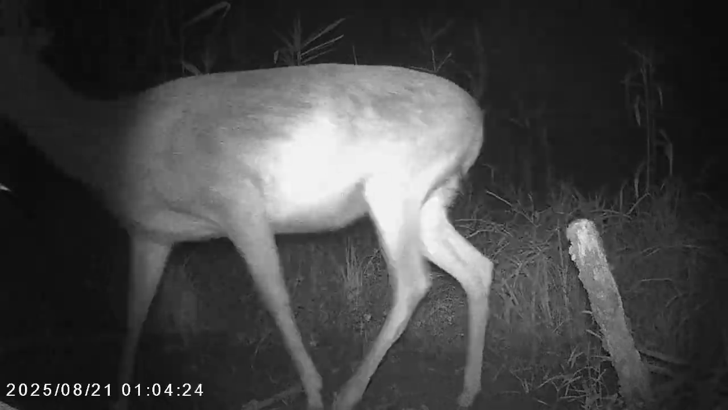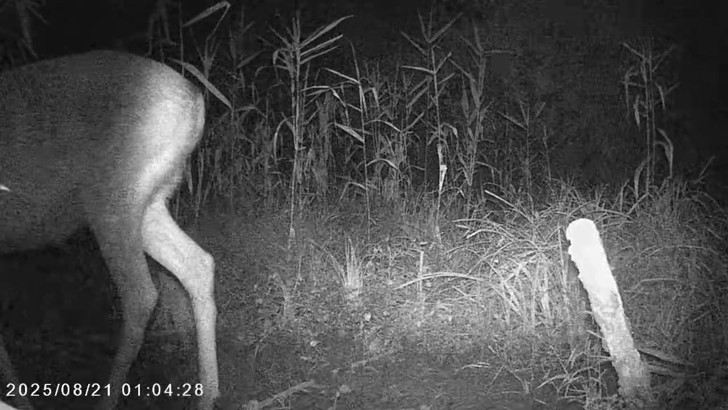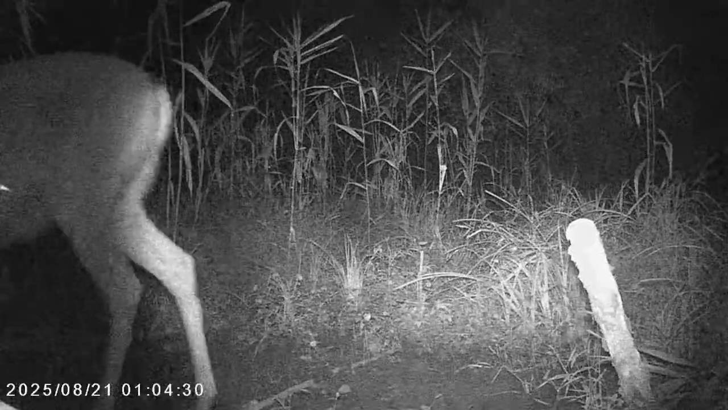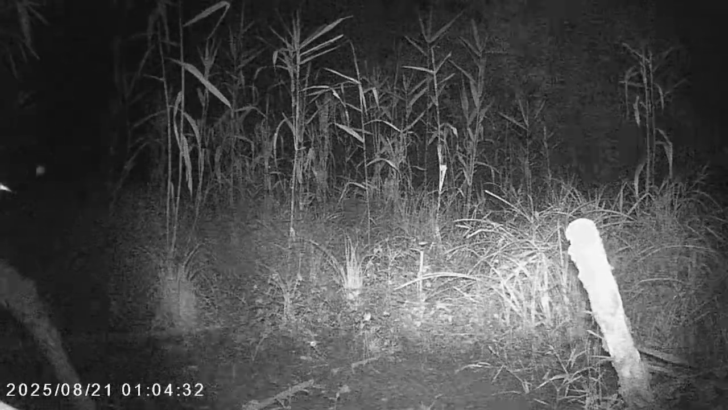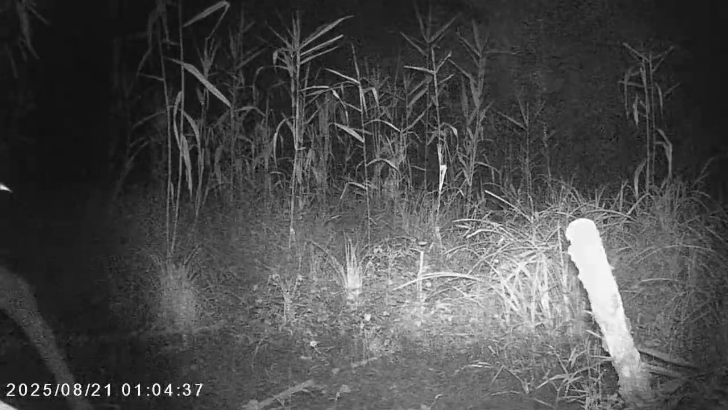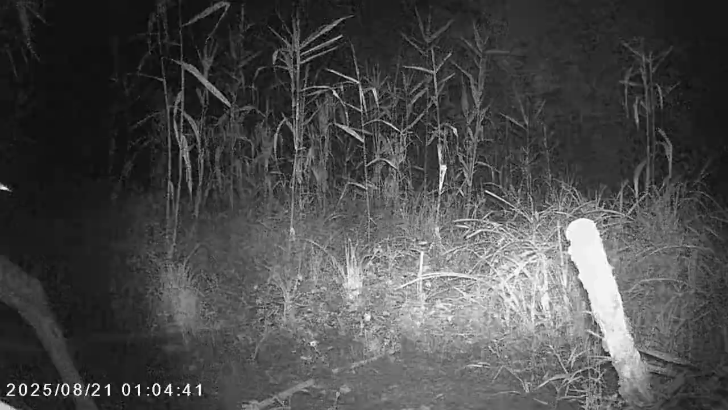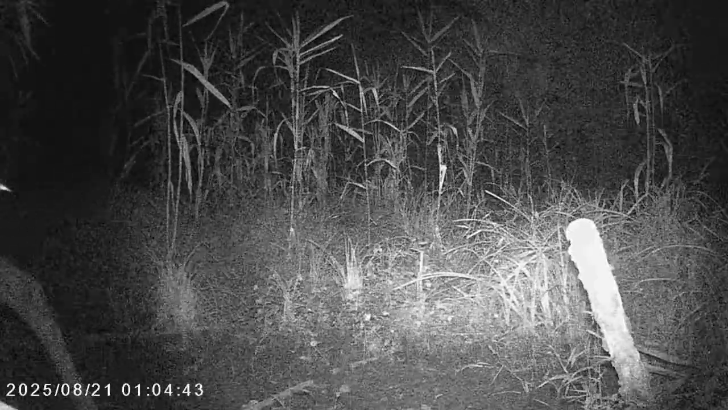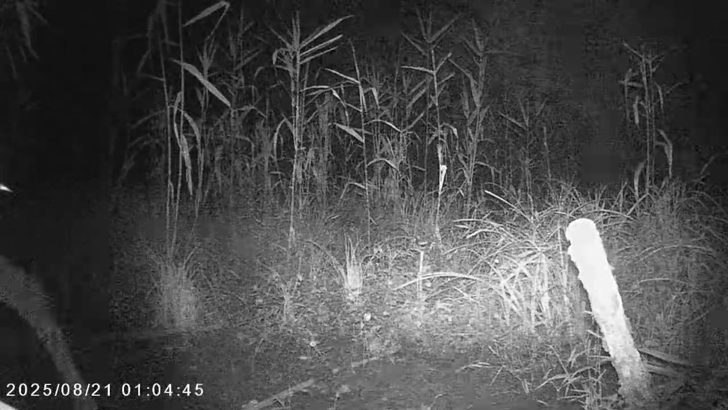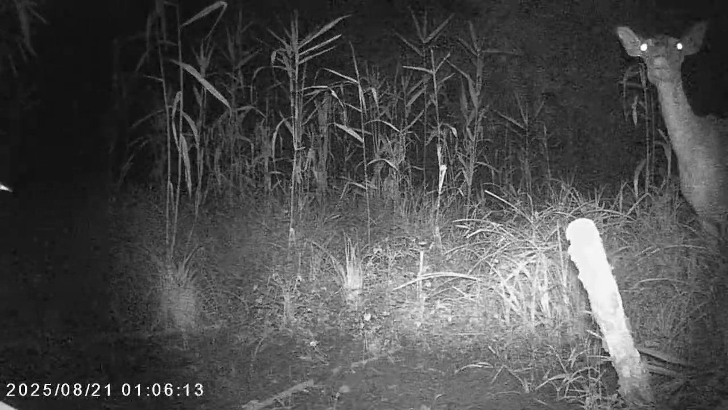And there's an older deer, I believe, just with a leg in the left corner there. Oh, but who's this?